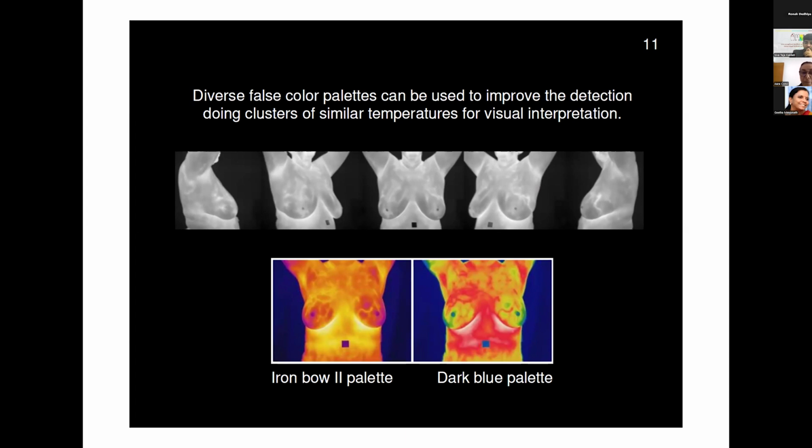Or, to improve the interpretation, especially for the human eye, you can use different false colors to group some information better. In the first line, you see 5 images in different directions, in this case a breast example. You can decide the information you will see, from the lower range to the upper range, and put it as a grayscale.